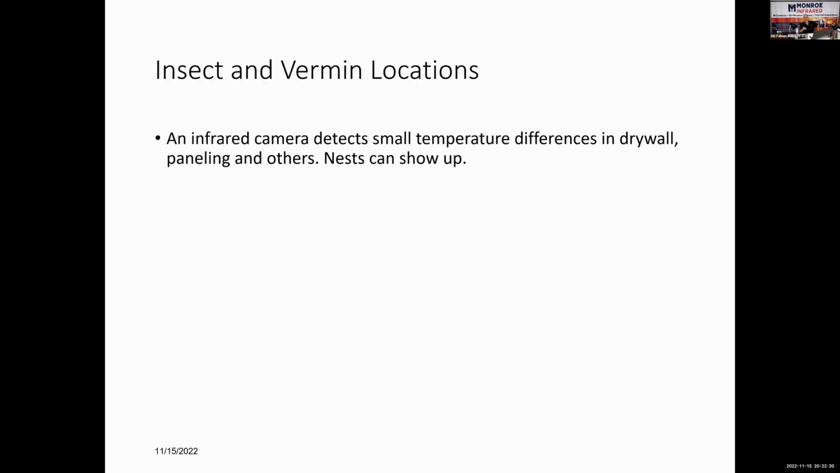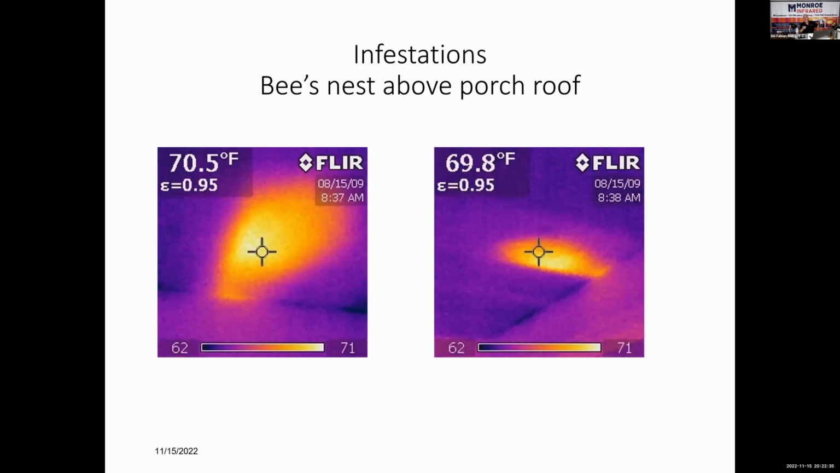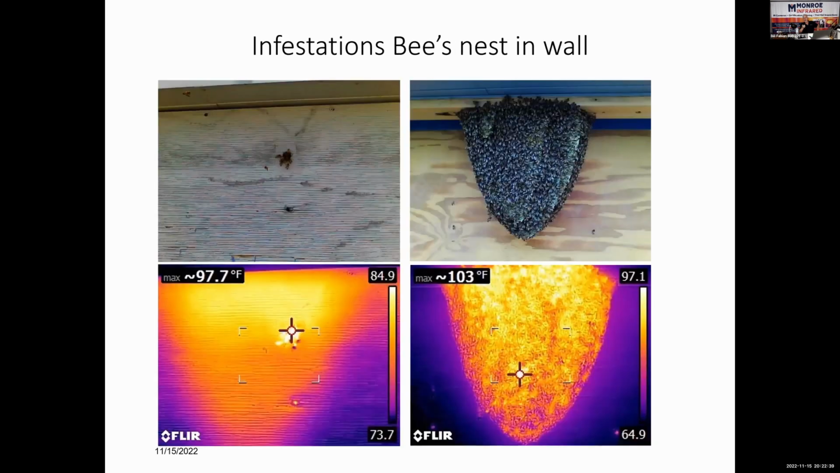Insect and vermin. We're running out of time. We got less than 10 minutes. That's a bee's nest above a ceiling out on a porch. There's that one I showed you on the opening slide. There's the fascia board in the upper left-hand corner. That's the fascia board in place. There's the hole where the bees were coming and going. There's the shape of the hive right through the fascia board, and there's the hole, about lower left image. Then they took the fascia board off. There's a visual directly of the hive and the thermal of the hive.